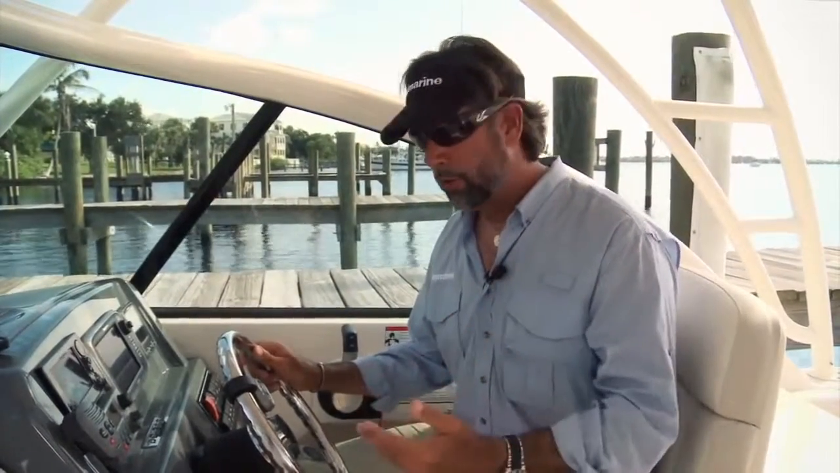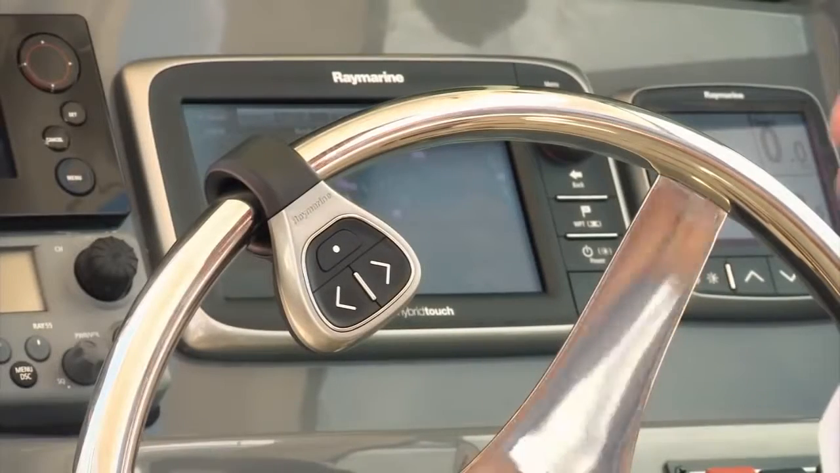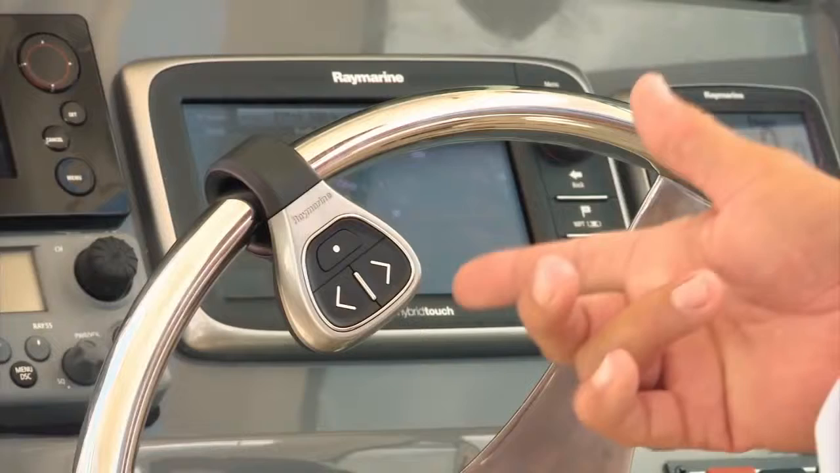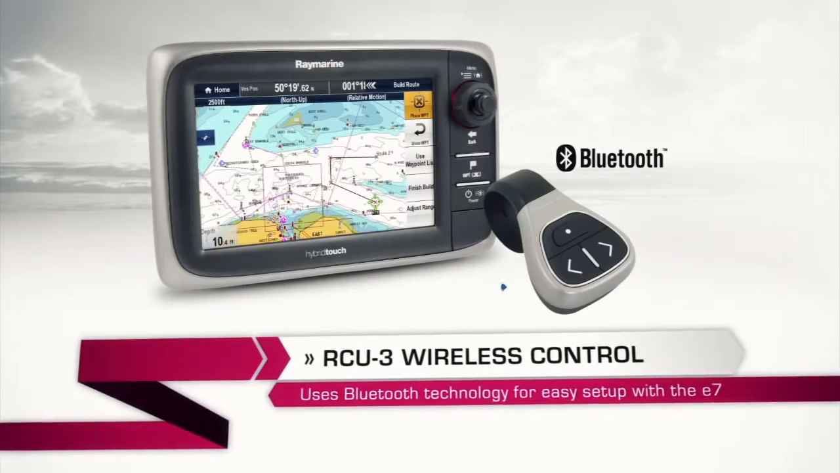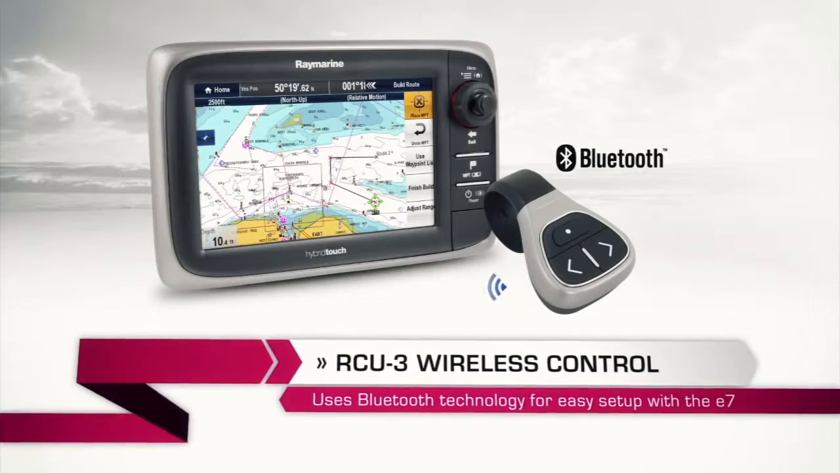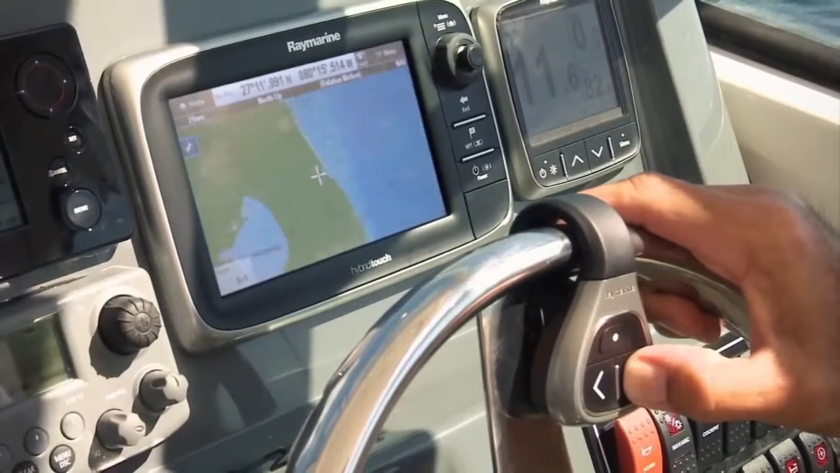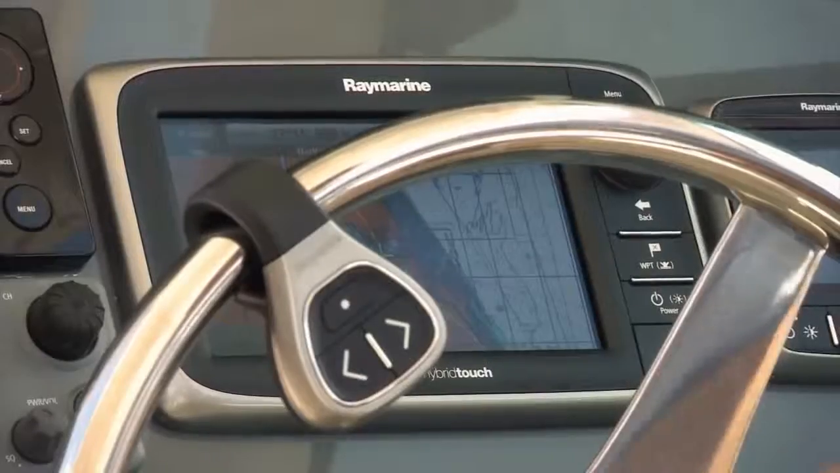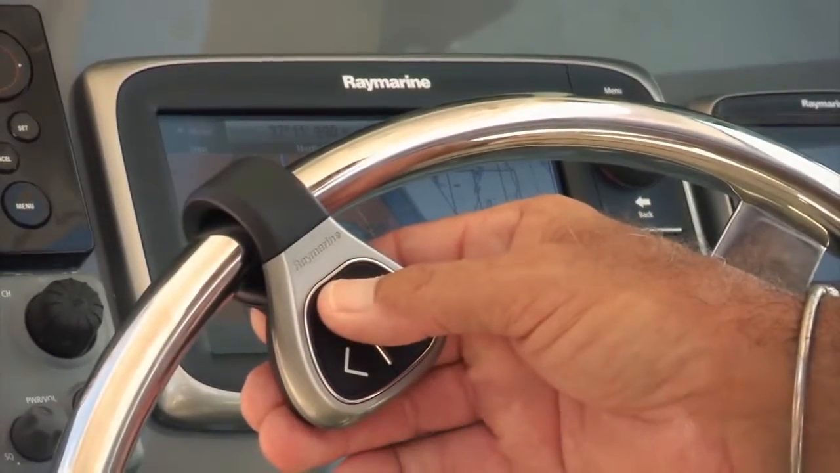With the new E7, the wireless capabilities go even further. With a wireless remote control unit right here on my steering wheel, and Bluetooth connectivity so that I can operate my MP3 player. Raymarine has designed this cool RCU3 remote that clamps directly to the steering wheel. The remote uses Bluetooth technology, so it's easy to set up and easy to sync with the E7. I love being able to change range scales or switch between apps without letting go of the wheel. I can even drop a waypoint directly from the wheel.